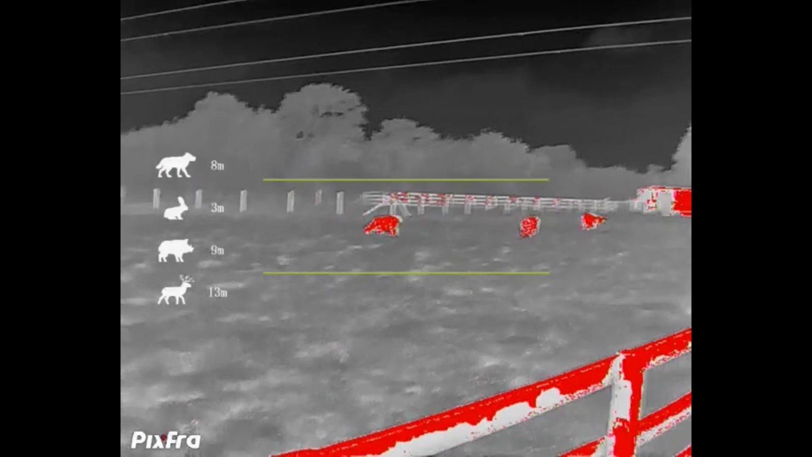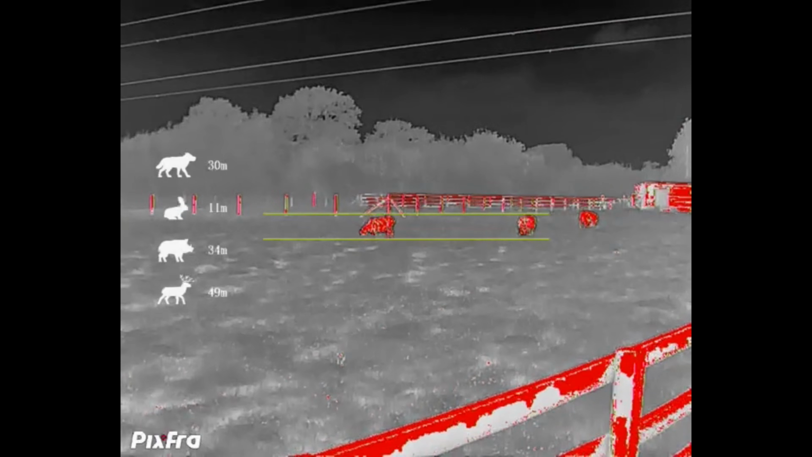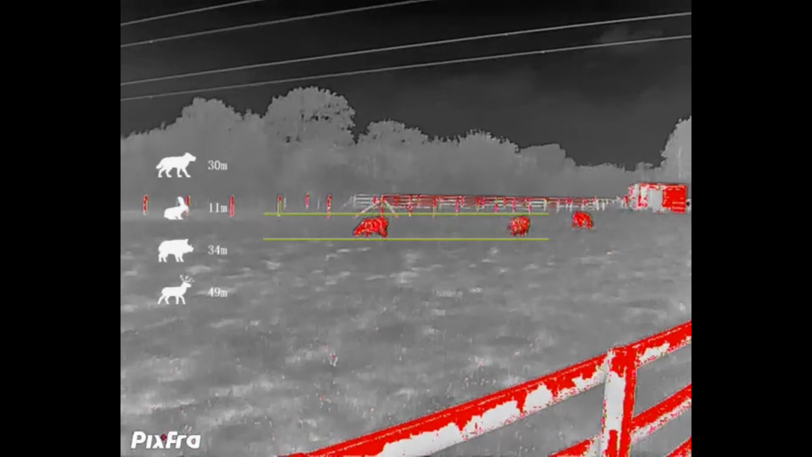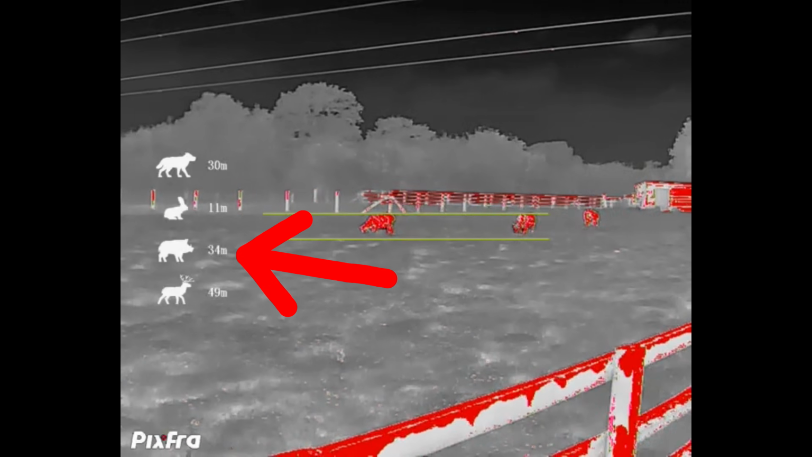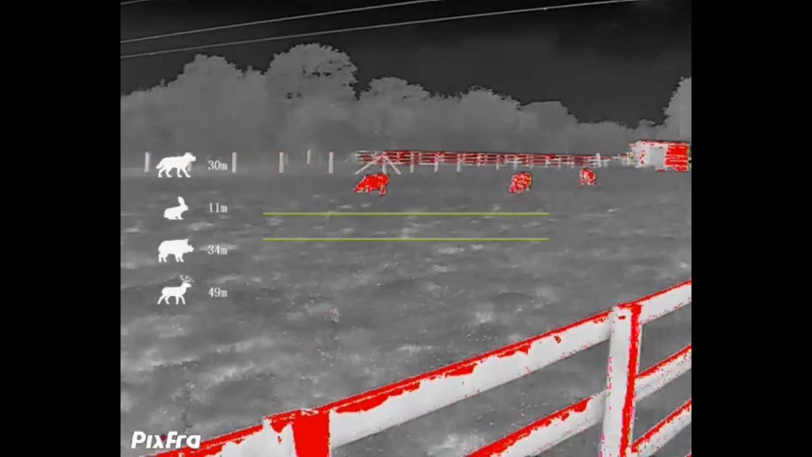So we need to make it narrower until it's fitting the size of the sheep, about like that. Now, a wild boar, which is the second symbol up, is about the same size as a sheep, and it says it's 34 meters away, which is accurate enough, but not a feature I'm likely to use very often.